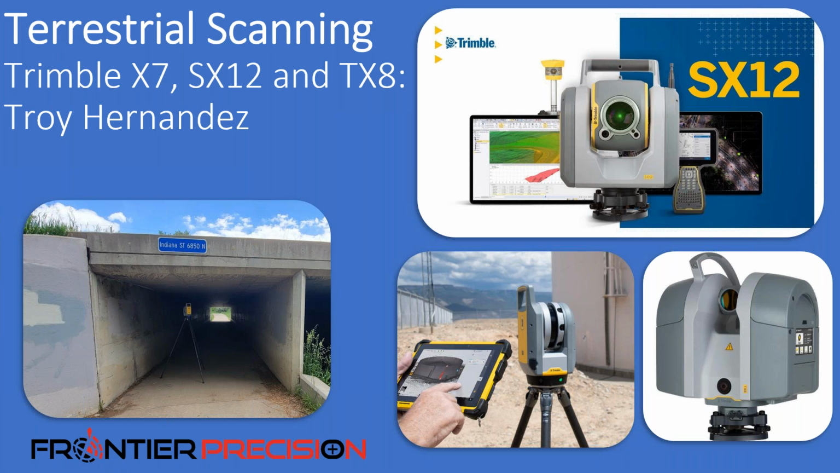Thanks, Dylan. In our terrestrial laser scanning portfolio, we offer 3 different instruments that allows users to really select the appropriate instrument to meet their project needs. The 3 instruments shown, starting on the top, is the Trimble SX12. This is one of my favorites that I've used in the field as an end user. It's a 1-second total station with laser scanning capabilities.